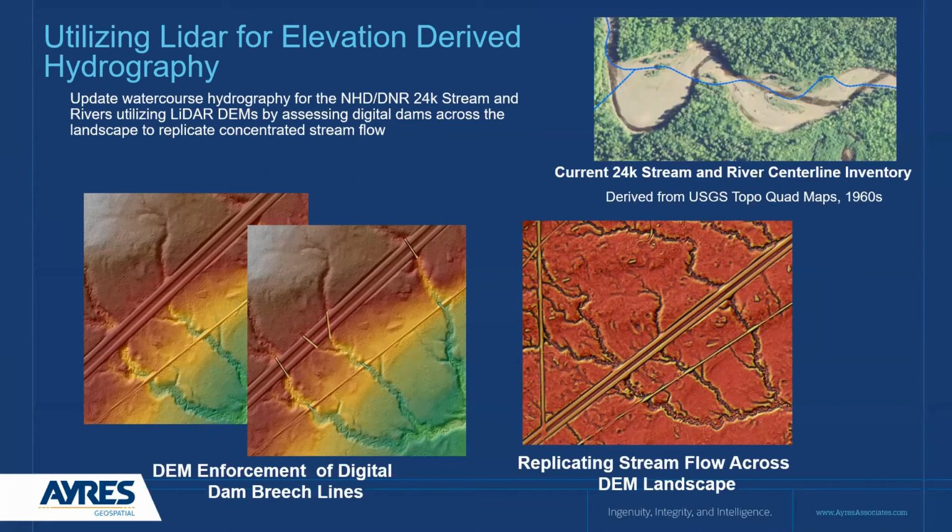And typically we know that most of the current 24K stream and river centerline inventories are derived from USGS topo quad maps, a lot of them from the 1960s. And you can see in the upper right image that oftentimes they don't line up with reality where water is flowing on the landscape today.